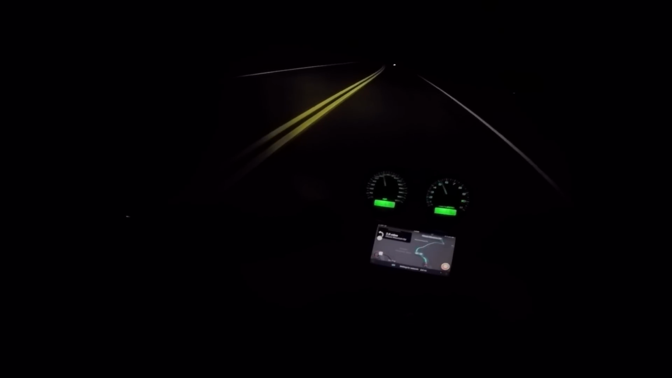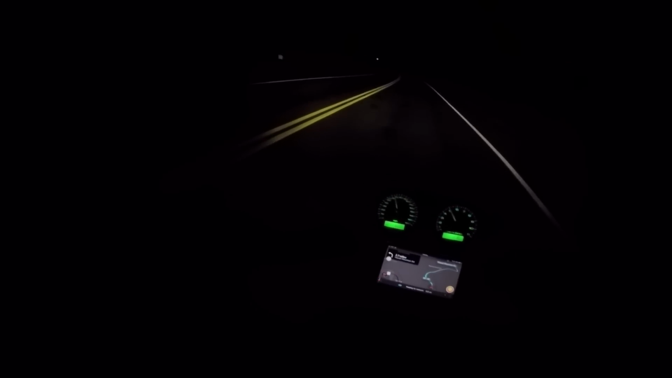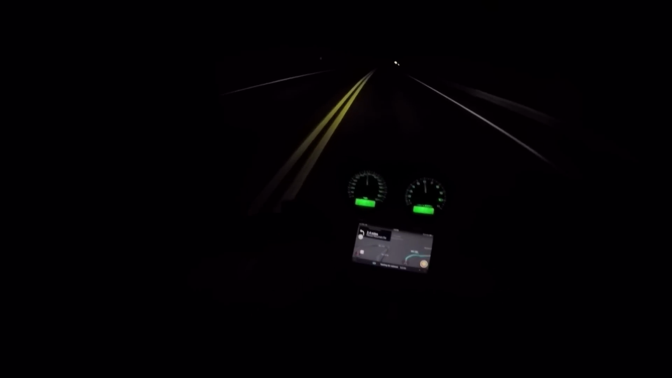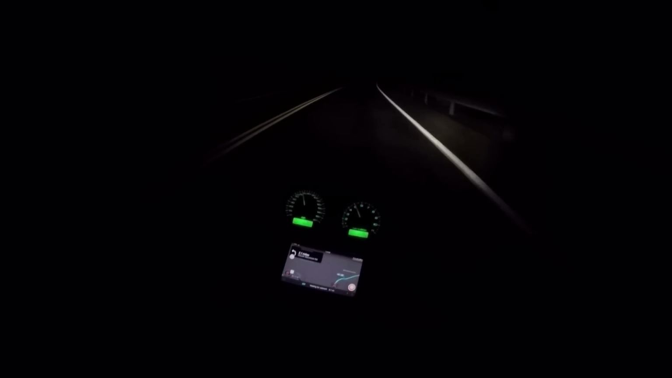Blinded that car for no good reason. Hey, I gotta watch out for wildlife, because this is where deer would fuck up your day. It would really fuck up your whole day. About 2 miles, gotta take a right. Feeling a little chilly, but it's okay. Almost there. Look at this beautiful road.